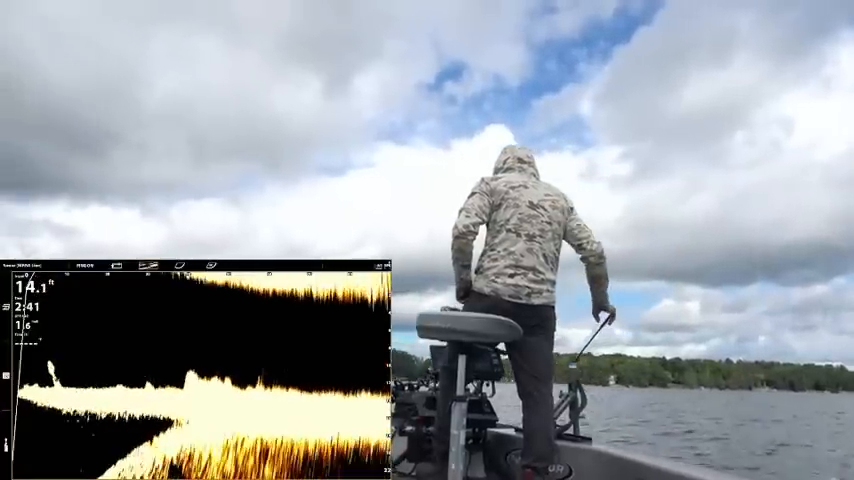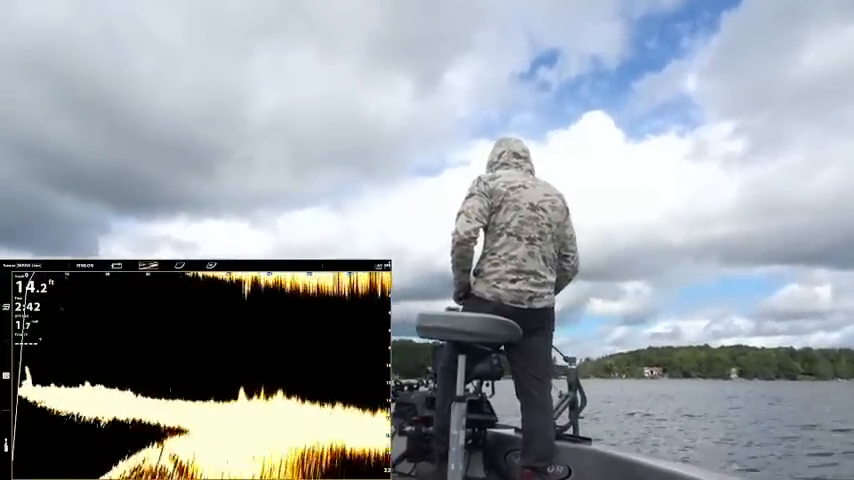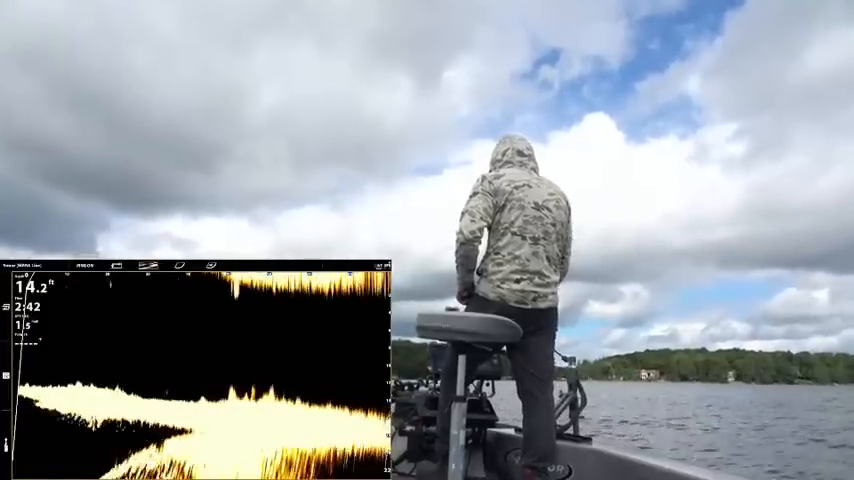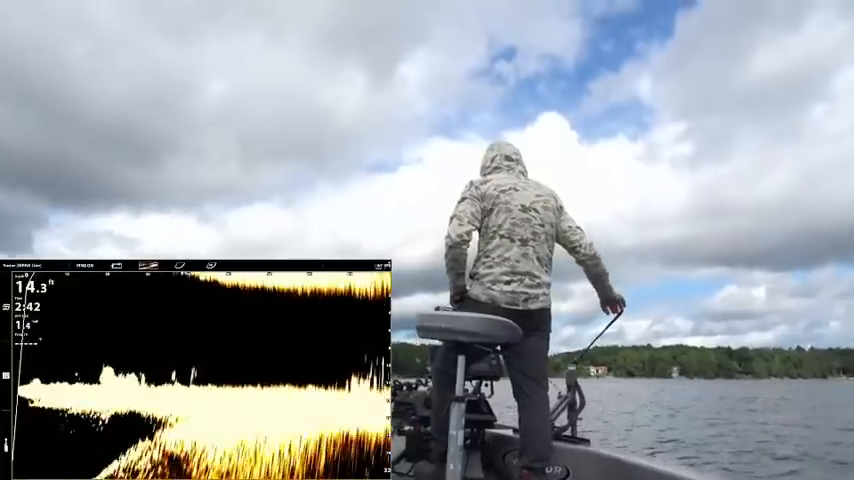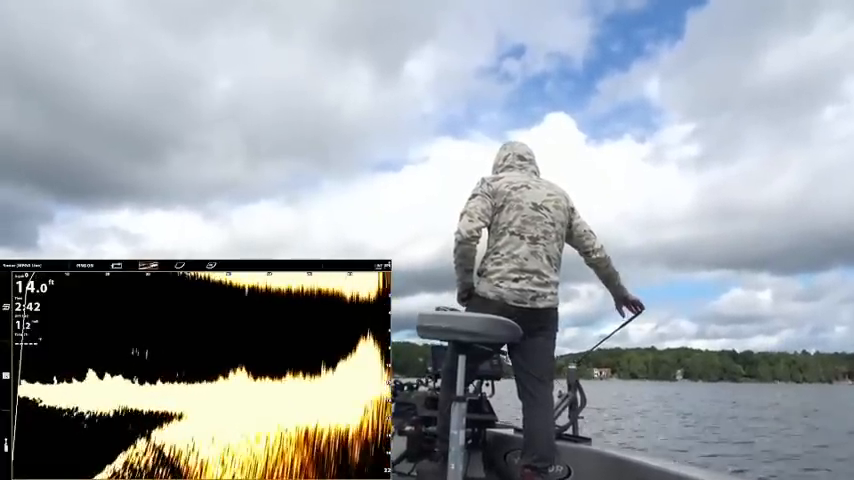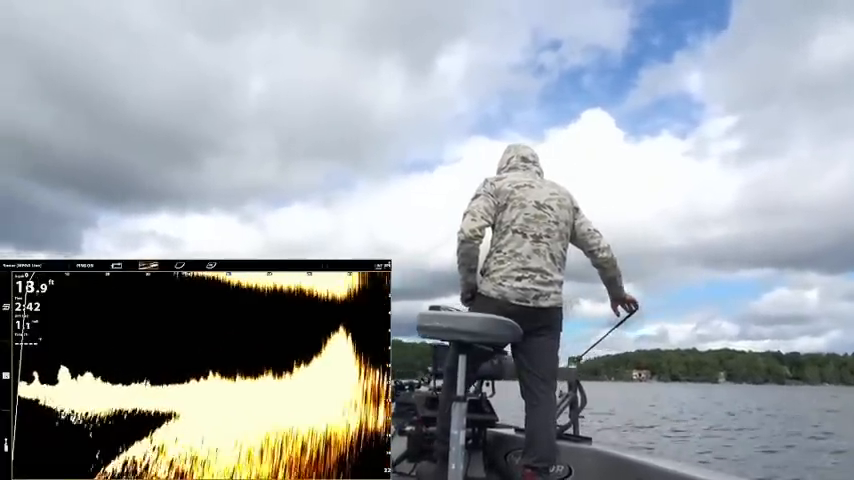I'm actually surprised we haven't seen more in this. This kind of feels good up in here. There's a good pocket of weeds right there. That's kind of the stuff that fish like to be around.